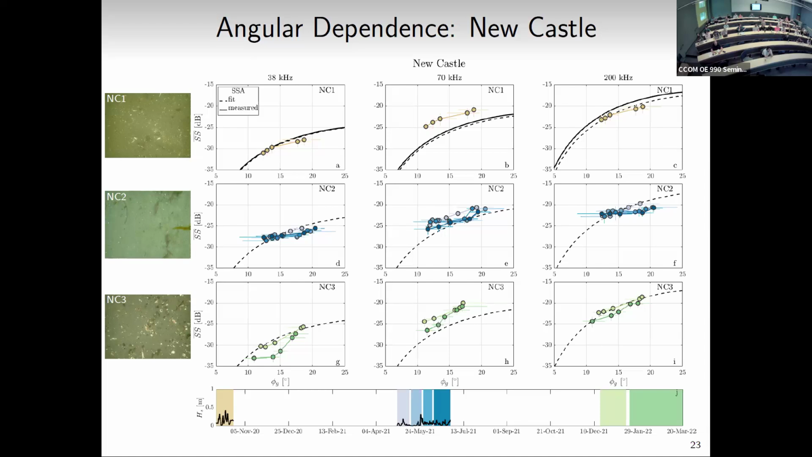You've got that trend of decreasing scattering strength with decreasing grazing angle, but it's not perfect. And we know that the model is missing some things, but it's pretty good. It's also interesting to see, for example, this deployment here, when I've broken it up between different times, the angular response is fairly similar throughout the deployment. No CTD malfunction during this deployment, so that's why we don't have any CTD measurements for that.